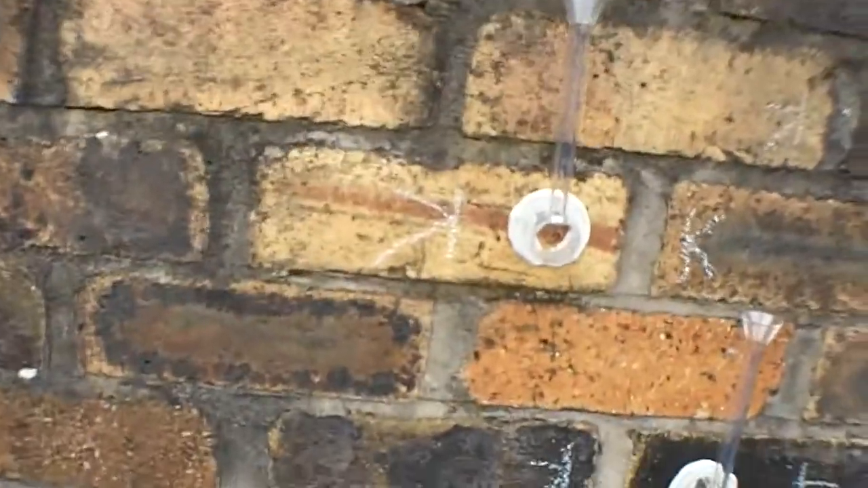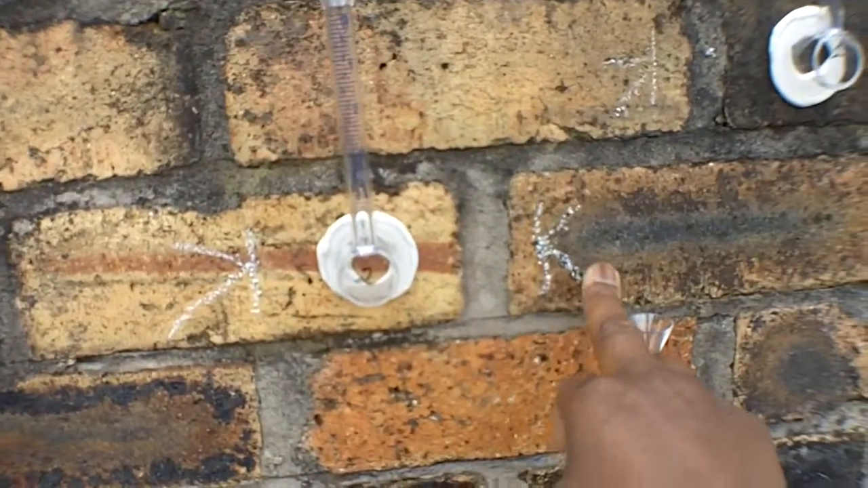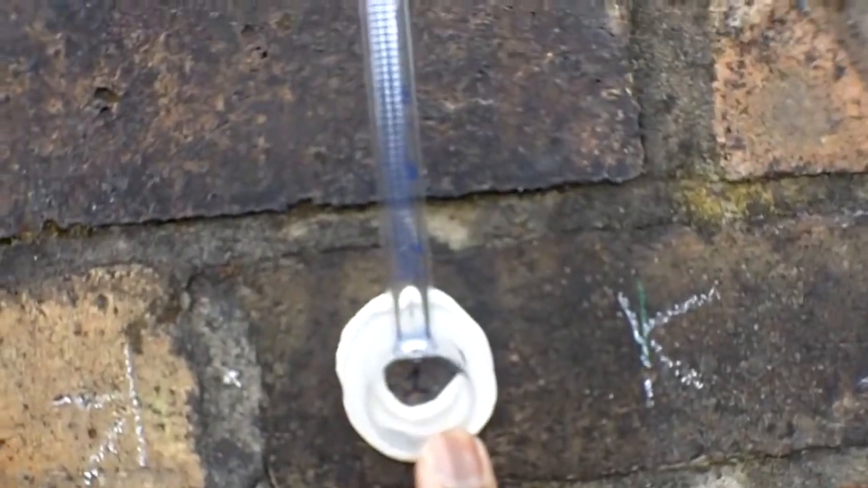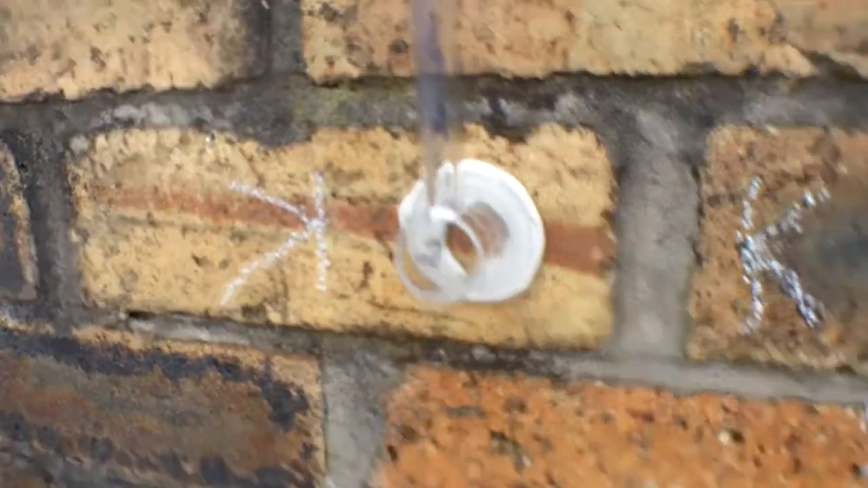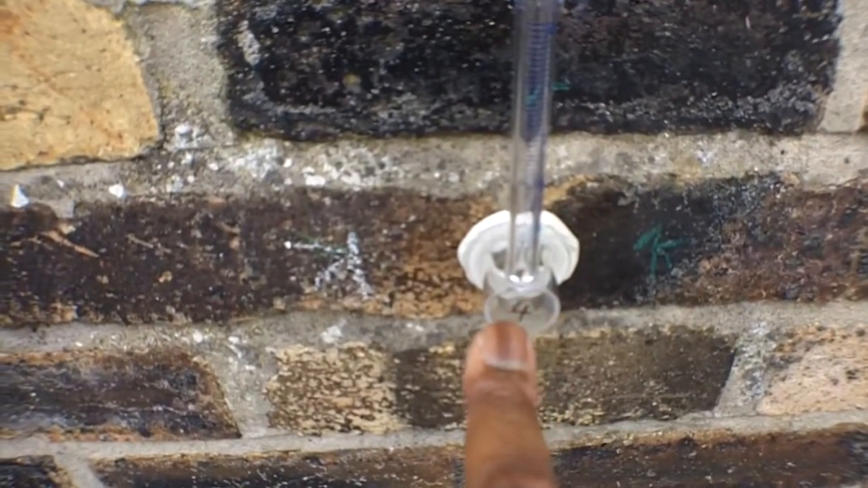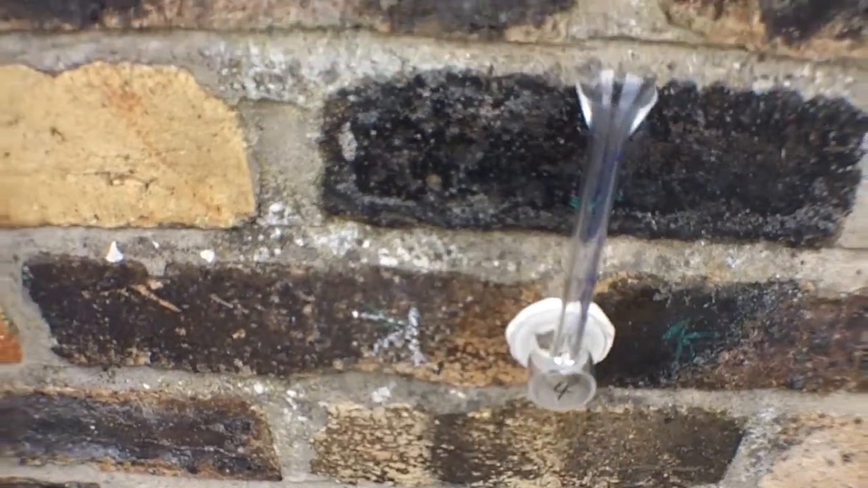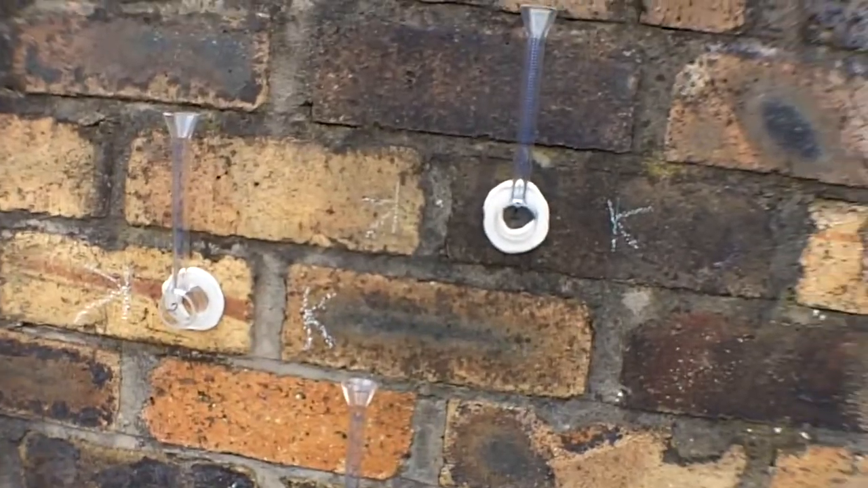This wall, as you can see there with the marks, has all been treated with the paint, and that was done a few weeks ago. So we're going to come back. What you have there is tube 1, I don't know if you can see that one, or area 1. We've got area 2, you can see that one pretty well, area 3. And down here we've got area 4, which is on the vertical mortar joint, or compo joint, or whatever you want to call it. That was quite absorbent as well. So we're going to come back and see how absorbent that is.